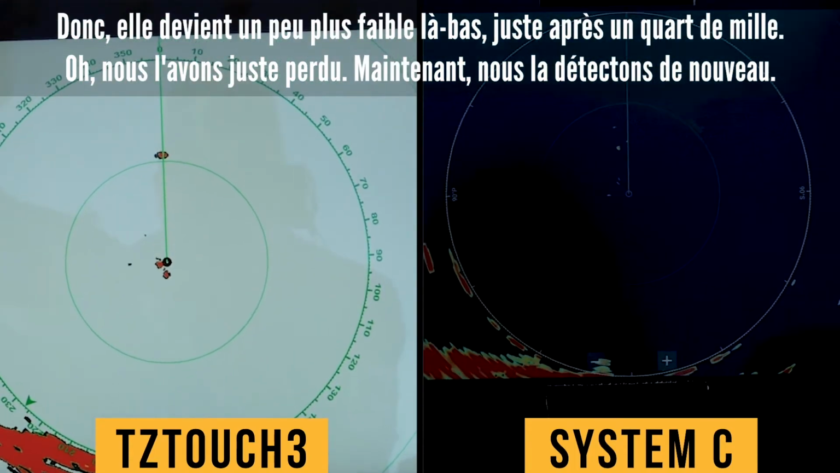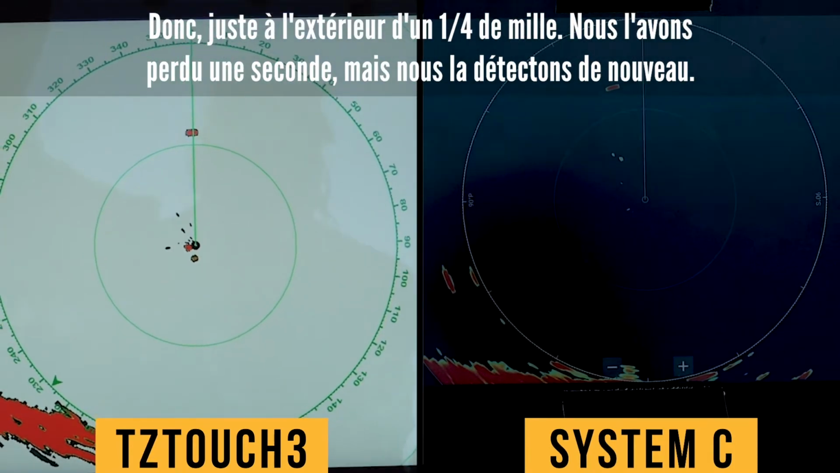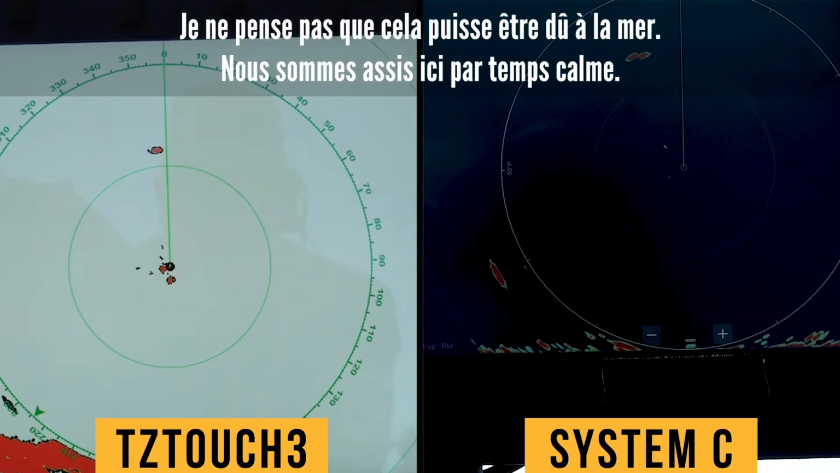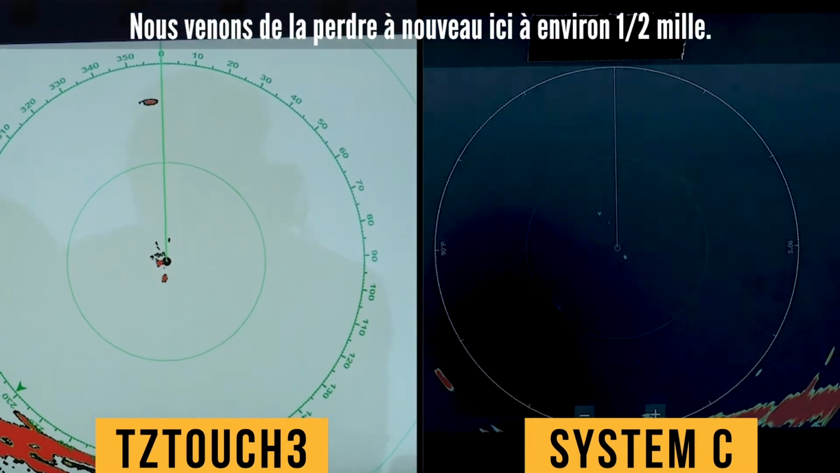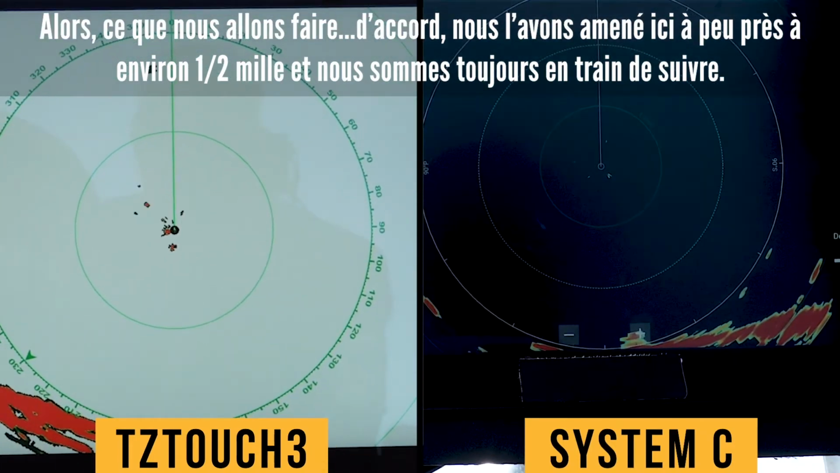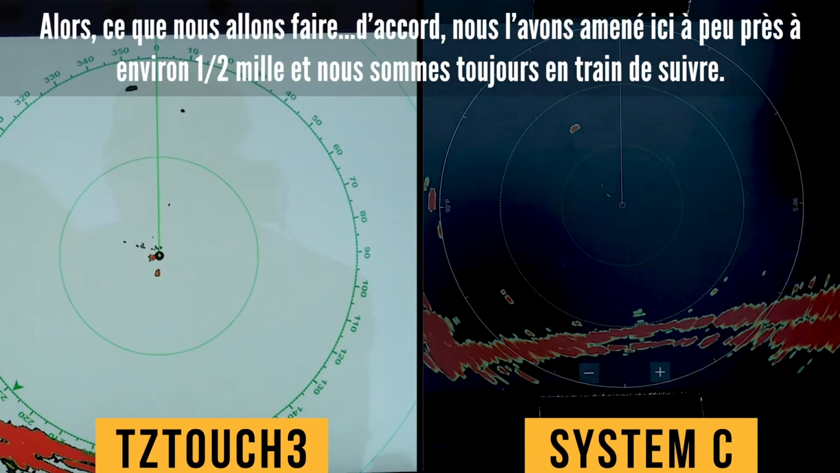Keep in mind, we just lost him. Now we picked him back up. So just outside of a 1/4 of a mile, we lost him for a second, but we picked him back up. I don't think that can be due to seas. We're sitting here in calm weather. We just lost him again out here, just about a 1/2 mile. So what we're going to do is I'm getting a great signal on him at 3/8 of a mile, heading out to 1/2. What does everybody else have?